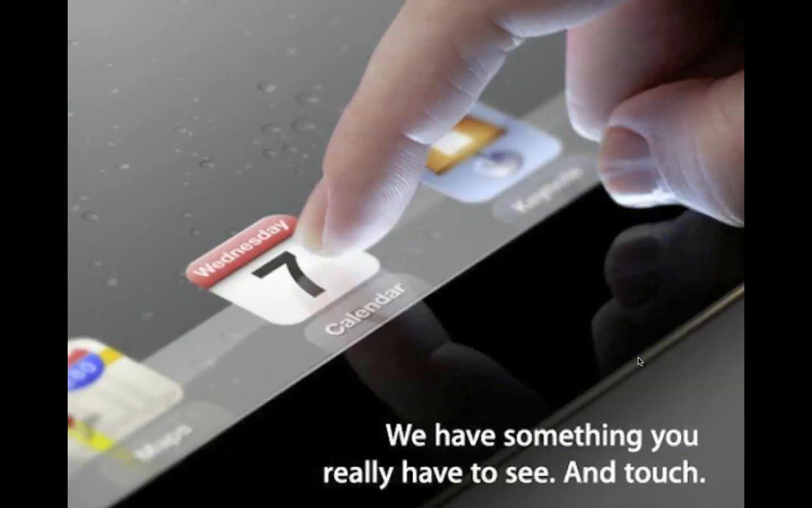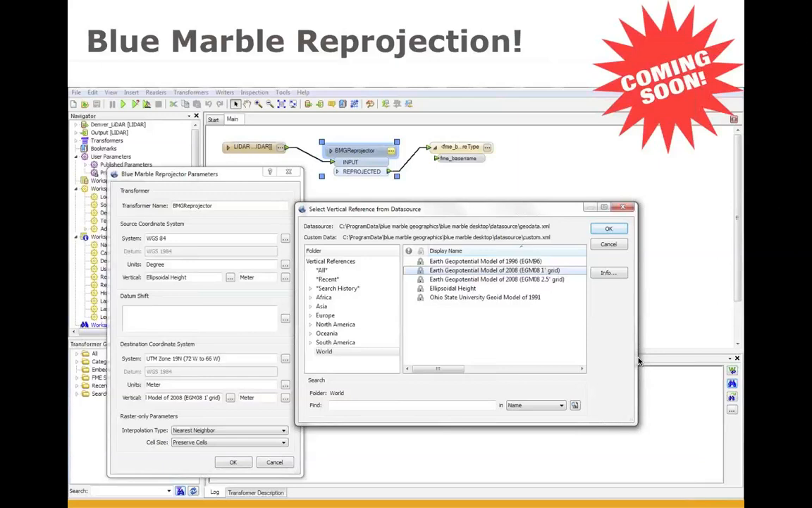A lot of folks have asked us for this for a long time, and this is as exciting as when Sonny and Cher were reunited on stage back in 1987, December, I believe, on the David Letterman show. And what is that? That is that Blue Marble and Safe are working together to bring the Blue Marble reprojection technology, which for many companies is the gold standard, and make that available inside of FME workflows.